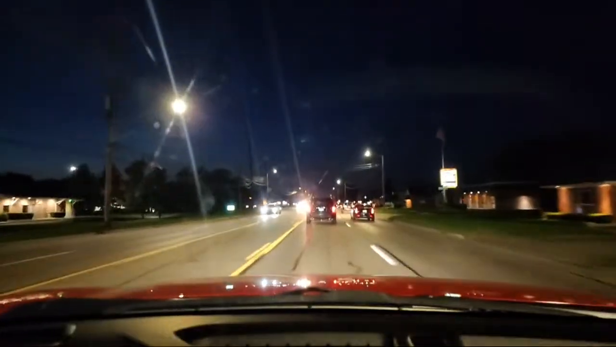Certain locations, you can only miss 15. The light just changed. That's okay. We're fine. Maintain a good speed again.